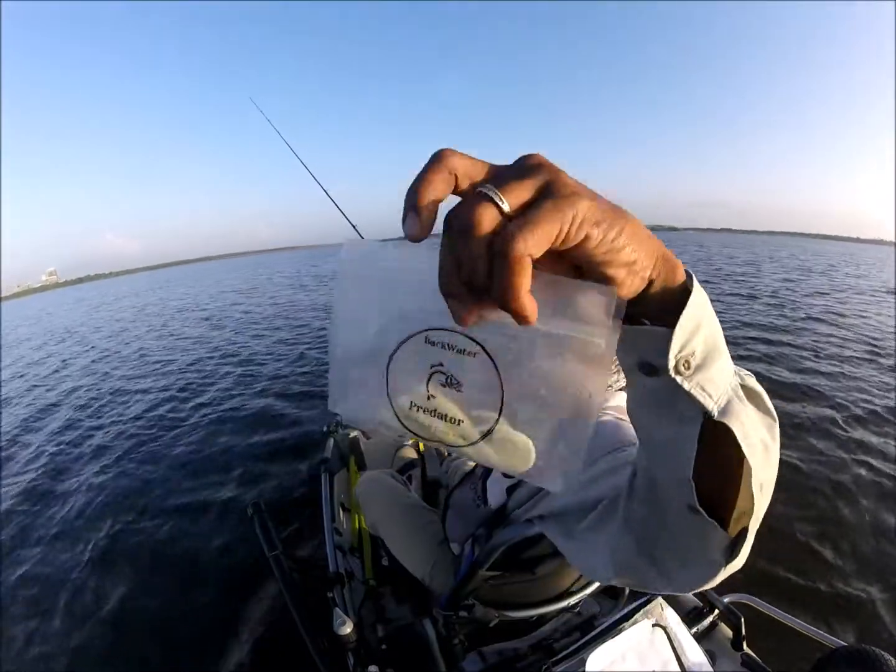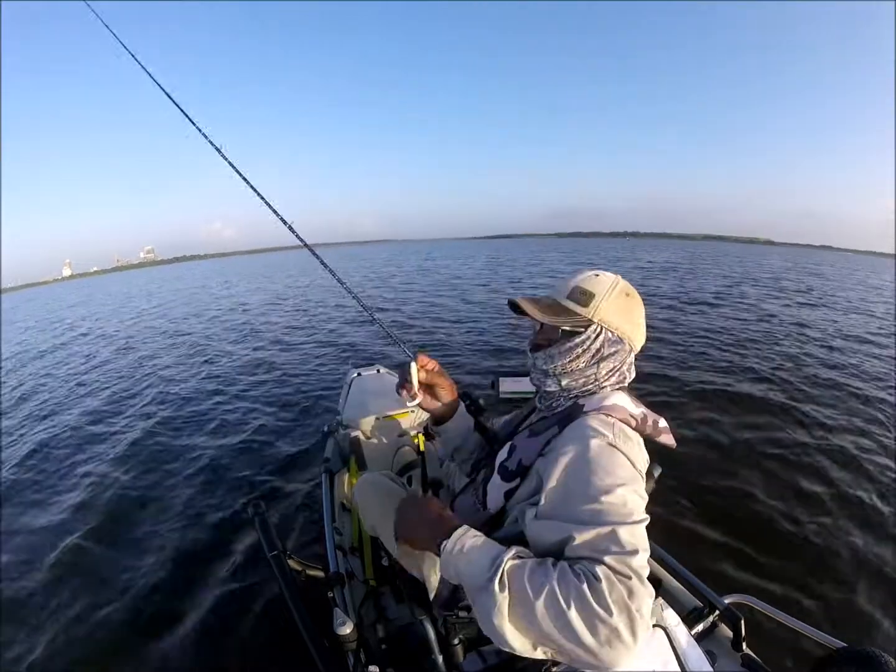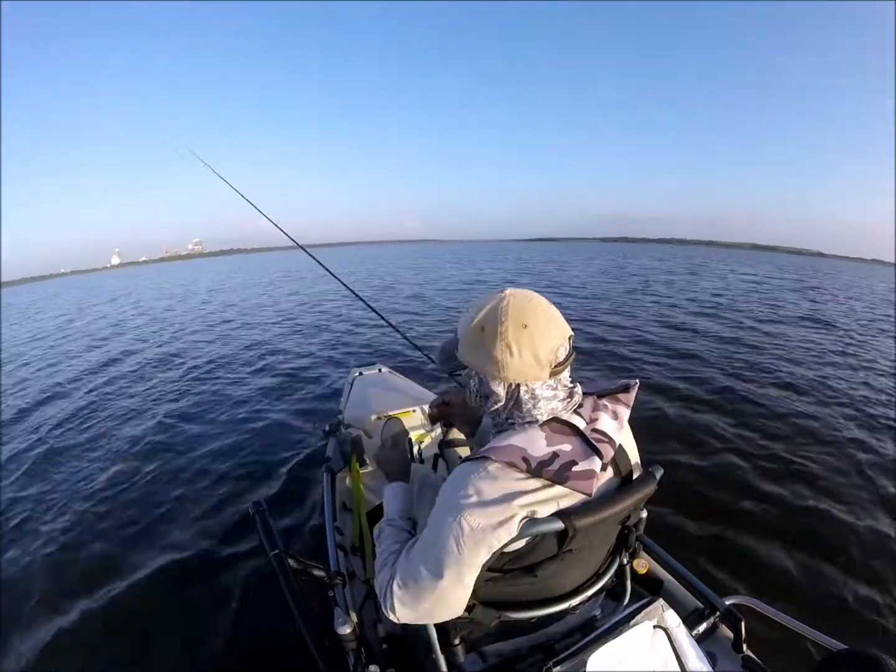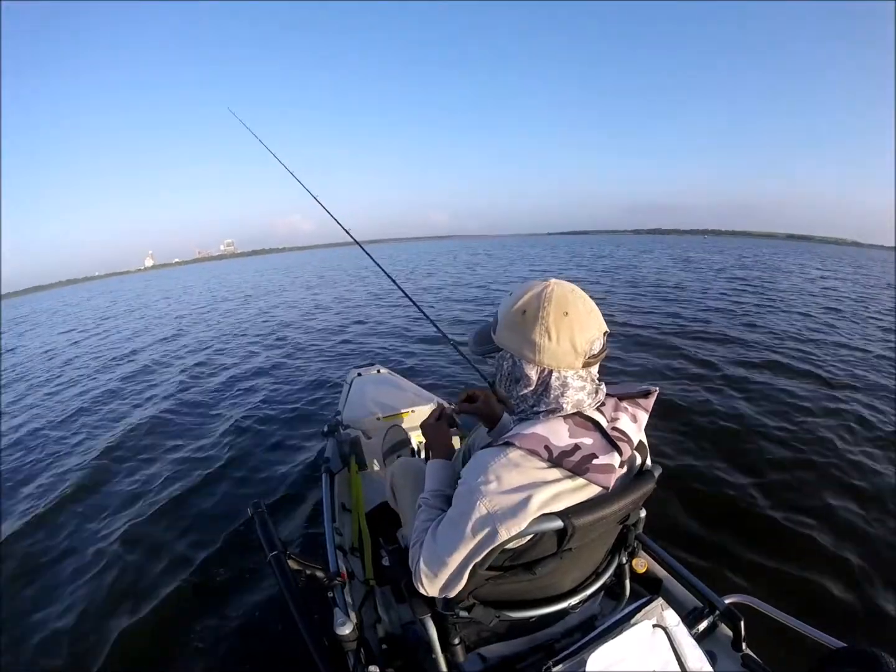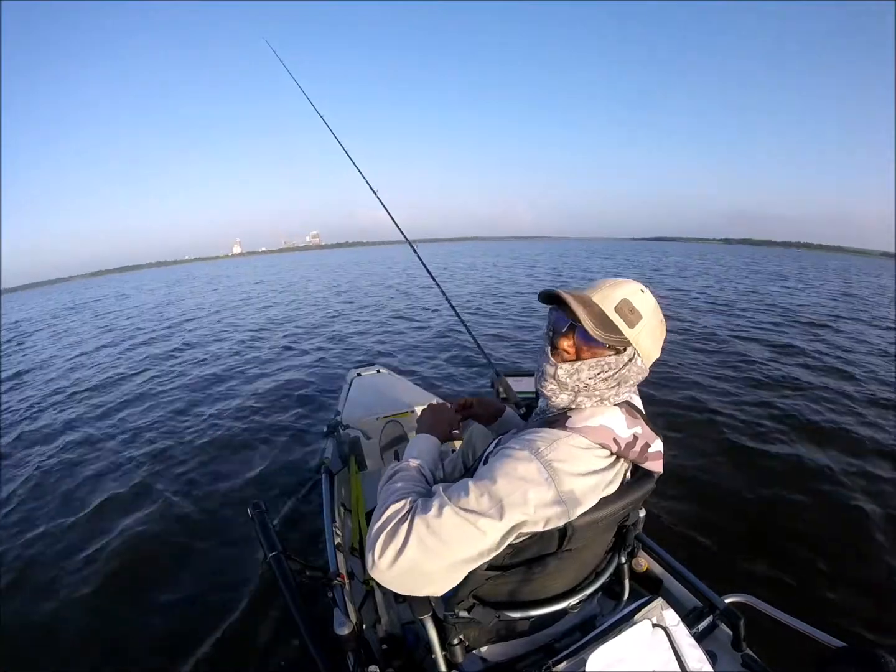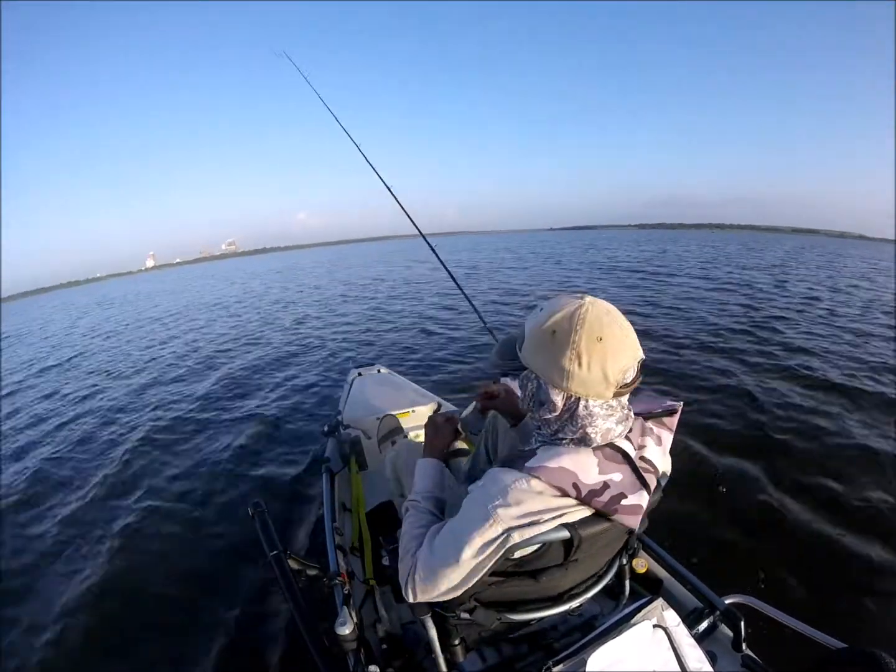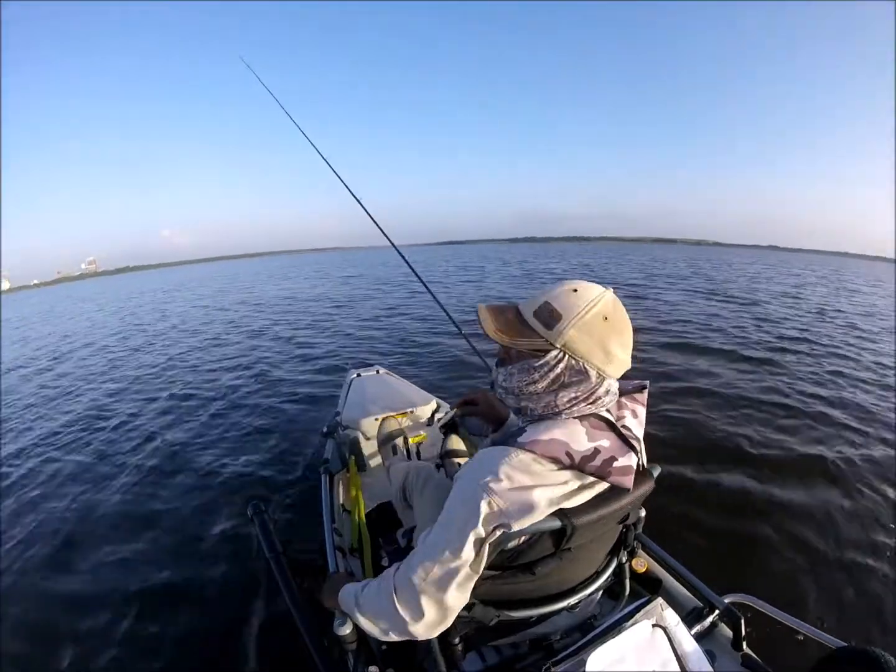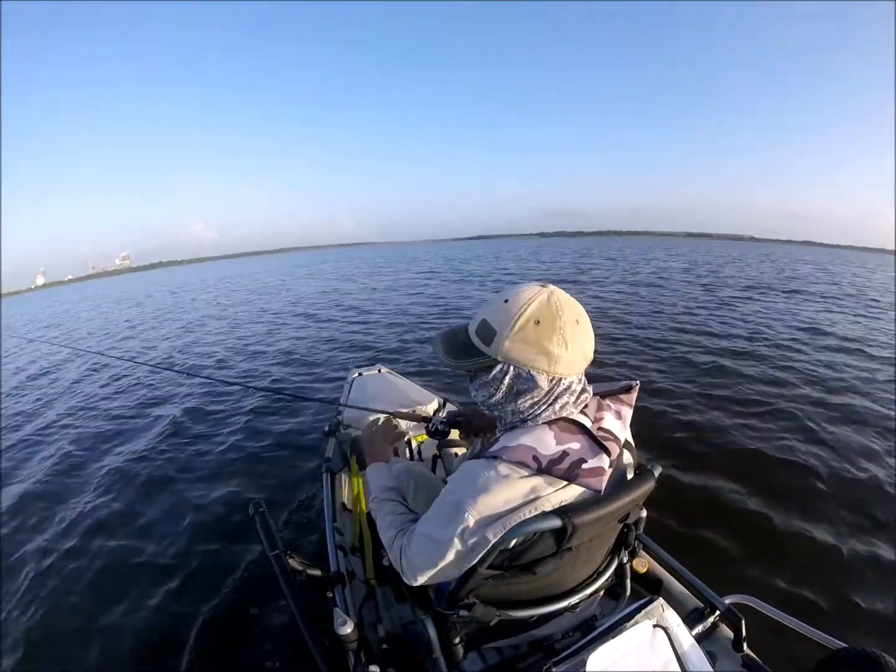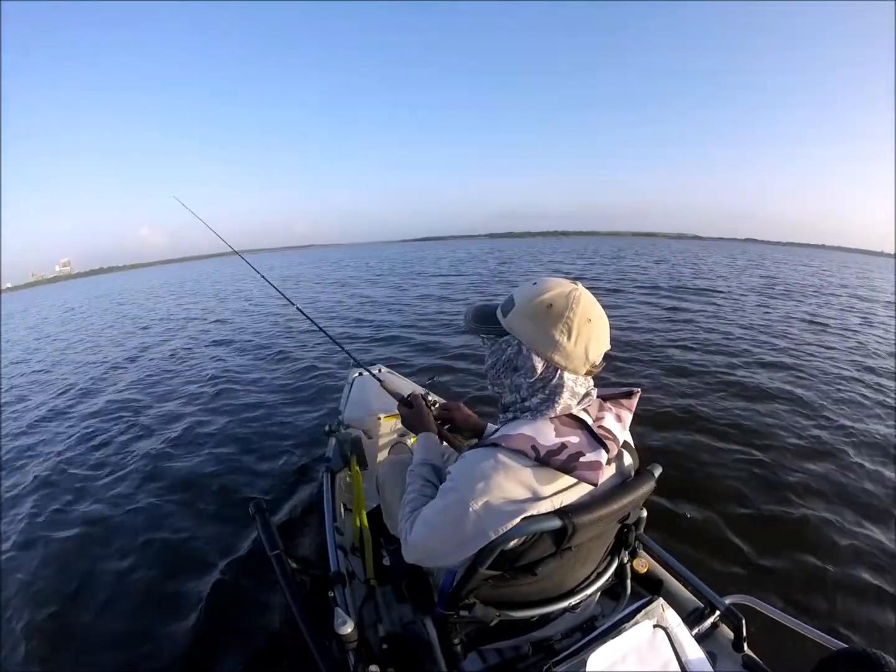I'm going to break it down to the old school basics this morning. I'm going to throw a backwater predator curly tail out here throughout the day. This is my first maiden voyage with my Livescope system. Hopefully I'll be getting some good footage on that today. And hopefully it's going to increase my catch ratio, man. So let's see what happens.